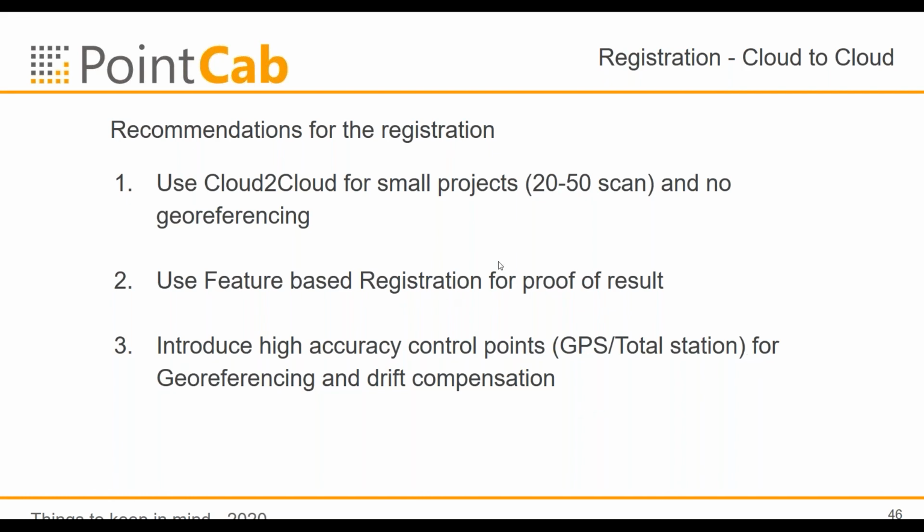Okay, so this is a little bit on the registration. Of course, in the registration, the graphical user interface and the interaction to find the errors you made, or the automatic registration made, we think this is the most important point in the software. In PointCap, we try to optimize this for the feature-based registration. It cannot be perfect, but if you understand how registration works, then these features in PointCap will help you to easily find the problems.